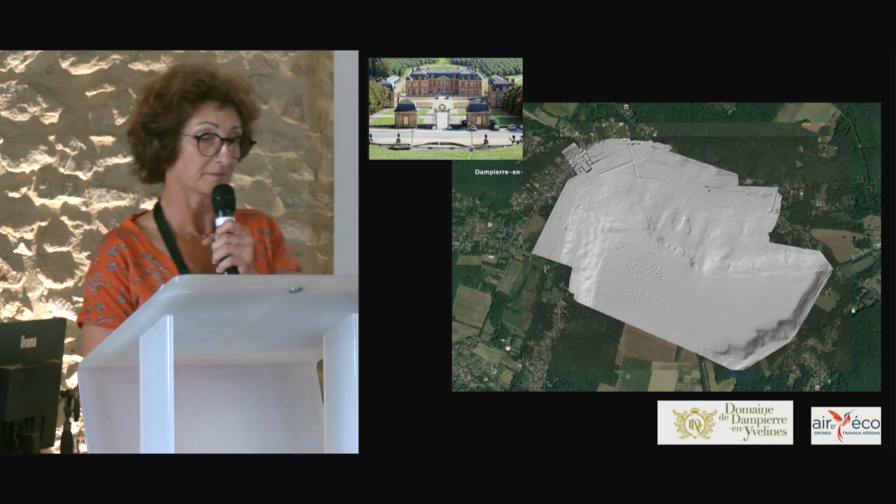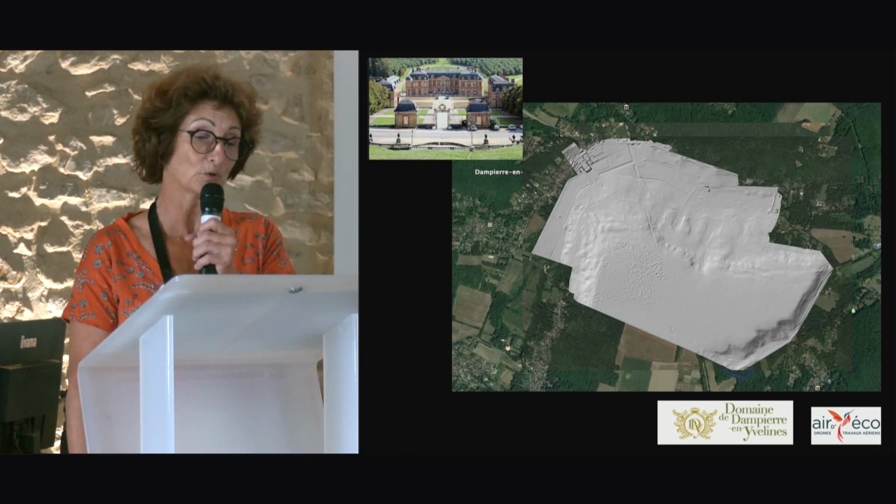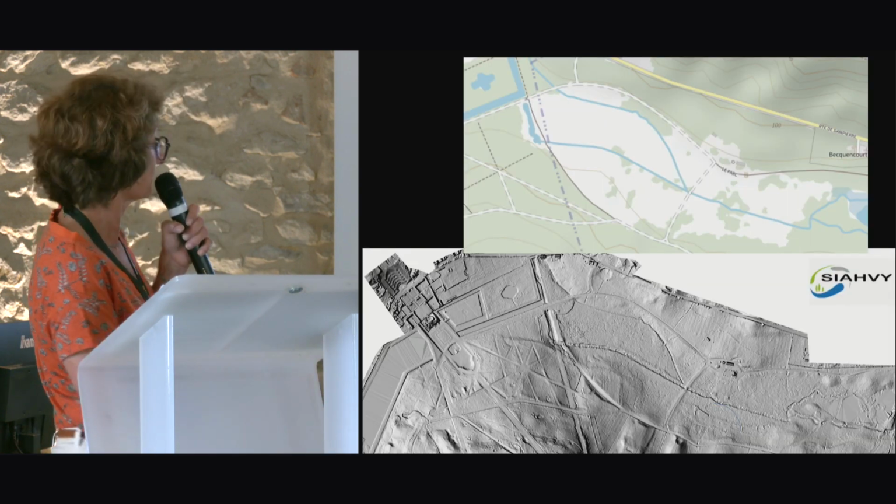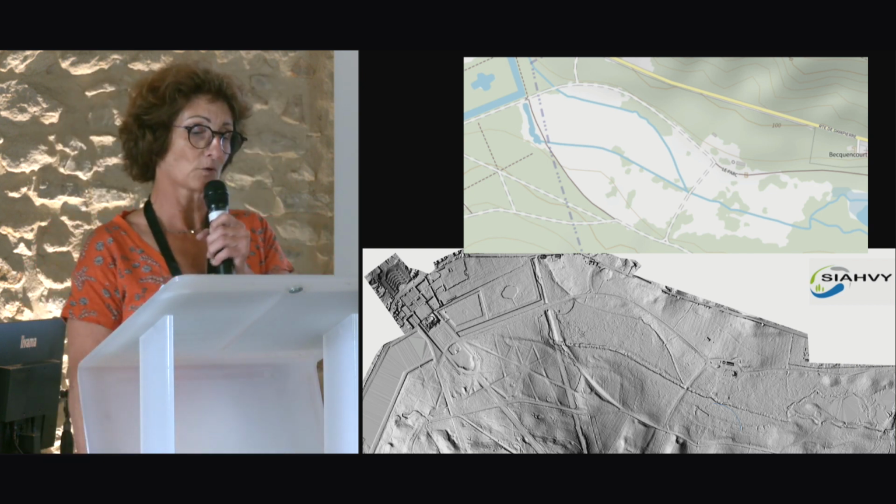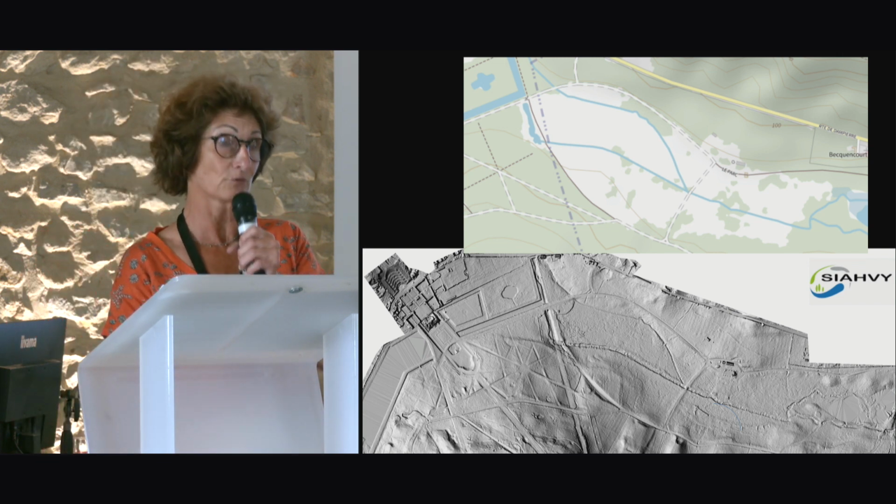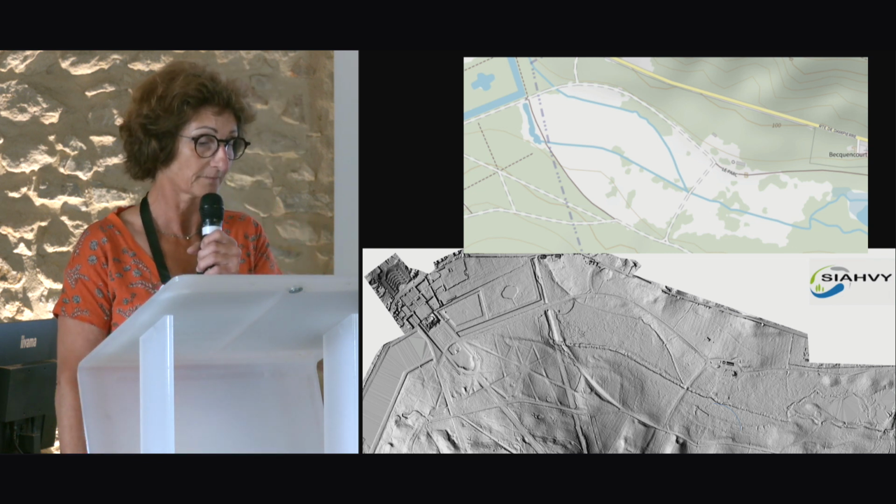Here is a full DTM. I'm going to focus on 4 little areas to show you some of its potential. So, here LiDAR mapping has also benefited the water company in its environmental project of renaturation of 2 little rivers that cross the park.